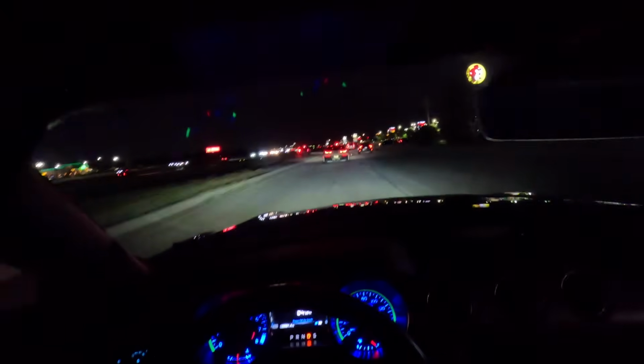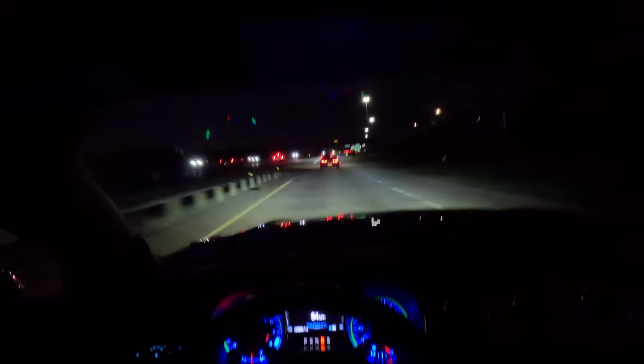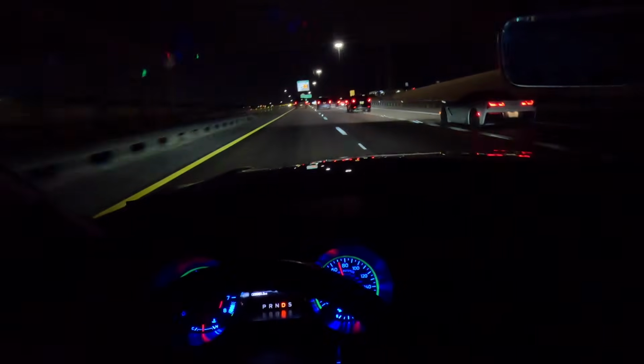Corvette in front of me. I don't know if it's a Stingray or what. Yeah.